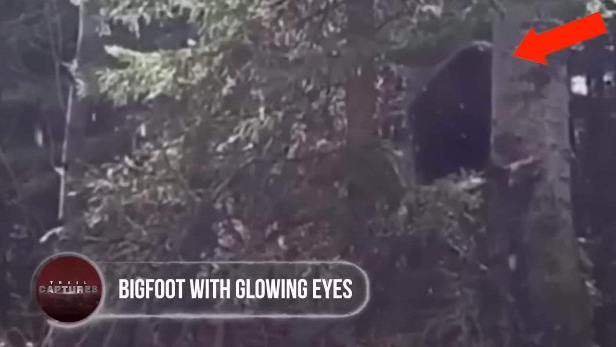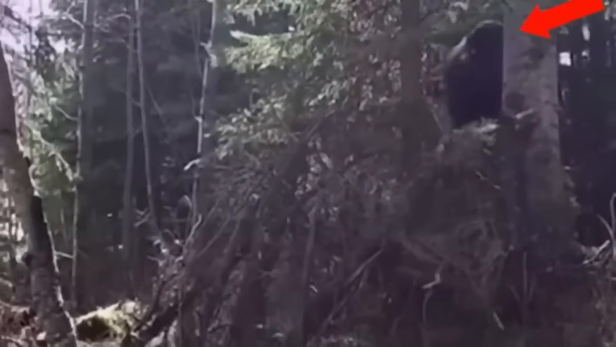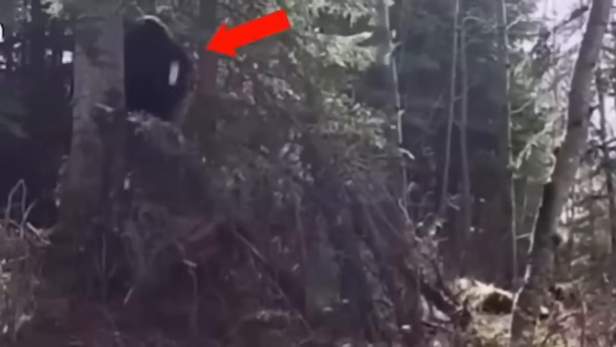Bigfoot with glowing eyes. Maybe this Bigfoot was just showing off its sparkling eyes. A TikToker, while out in the Canadian woods for a video, had a close call with this giant gorilla-like creature with exceptionally bright eyes. At first, it was thought of being some gorilla, until after it came closer while passing by. Being caught in fear and confusion, he decided to film the incident.